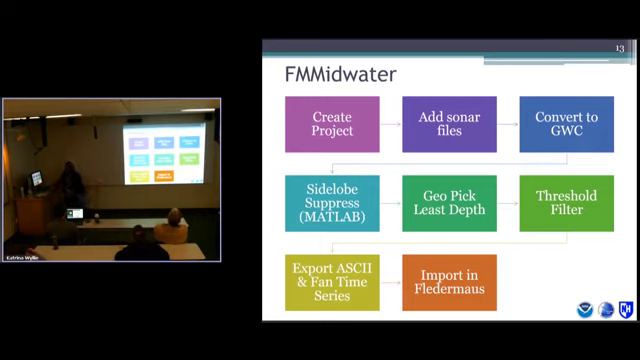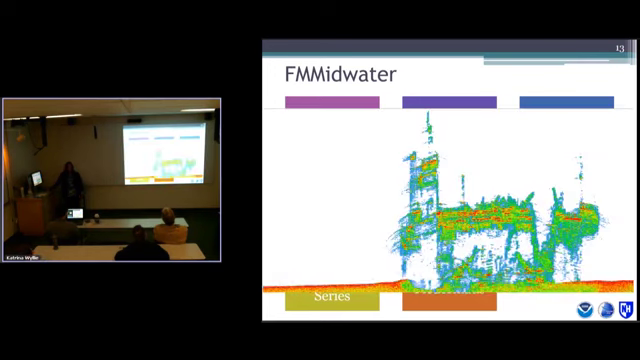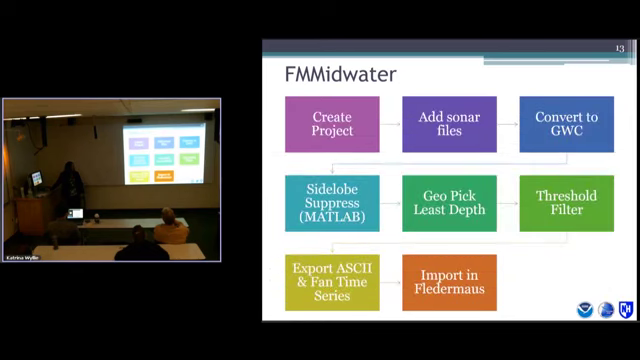And then if you want to export your data, you want to threshold filter it first. So this is a stacked view, where all the beams are smushed together and the highest amplitude is being shown. This is the Bow Mariner, the same one we saw in that video. And then using the tools of Midwater, you can filter it, zone in on the wreck, and then export it. I exported in ASCII as well as the fan time series.